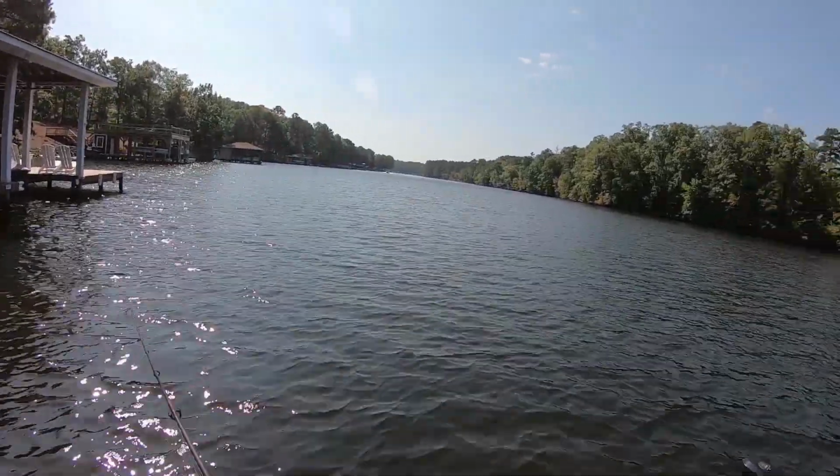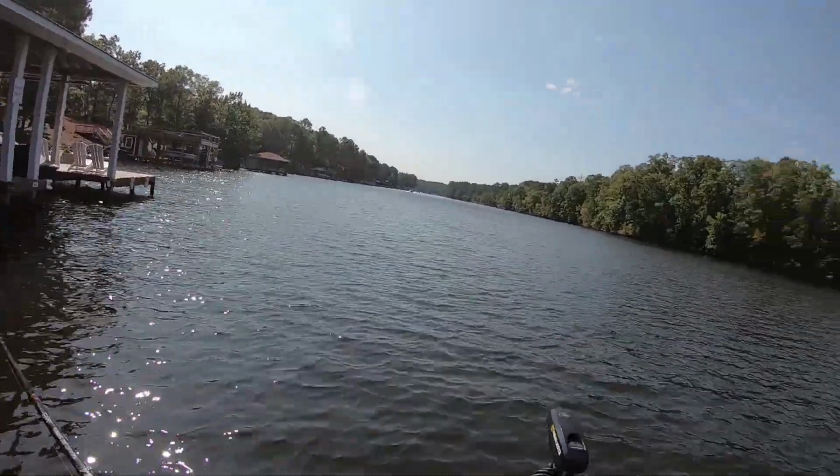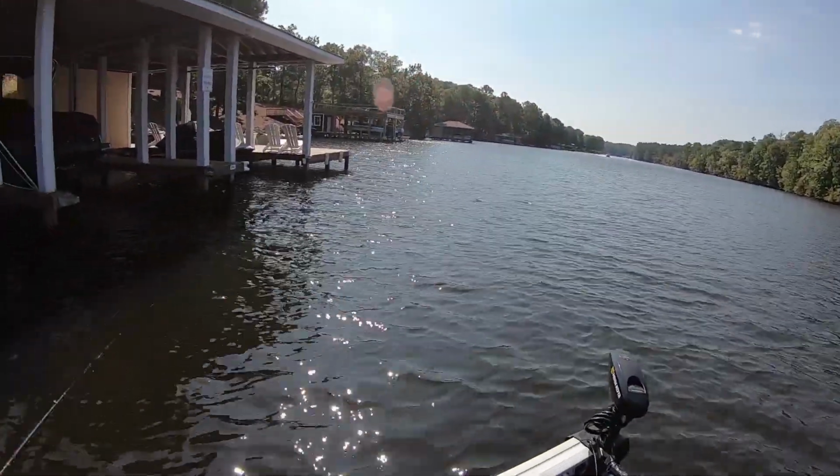Now y'all can tell the wind's blowing on this side of the cove. I'm on the same creek, guys. I haven't went nowhere. I've went one dock, 2 docks. I'm 2 docks from where I was before.